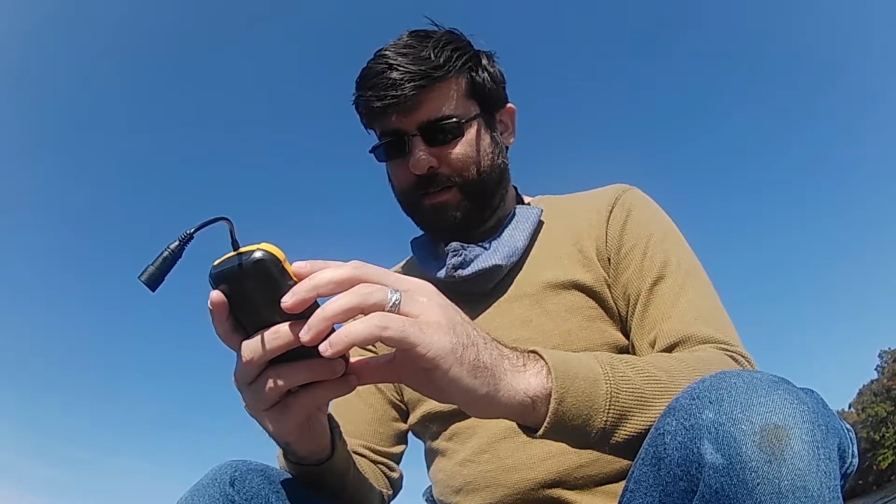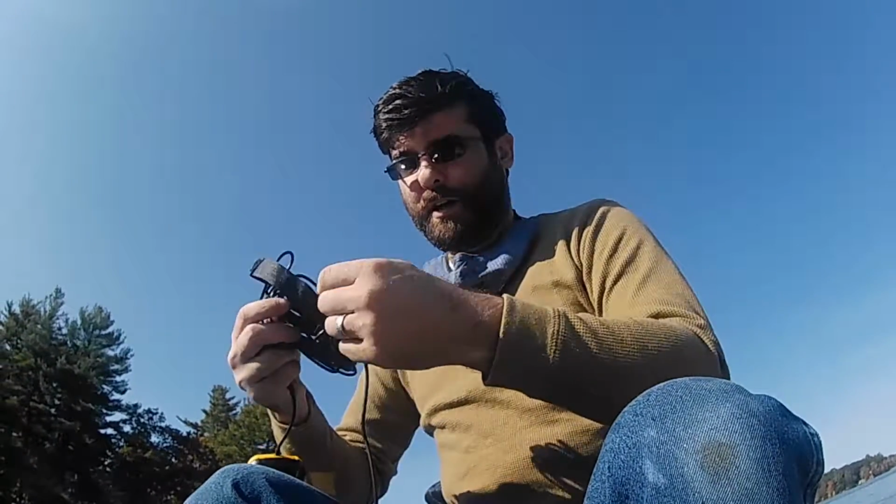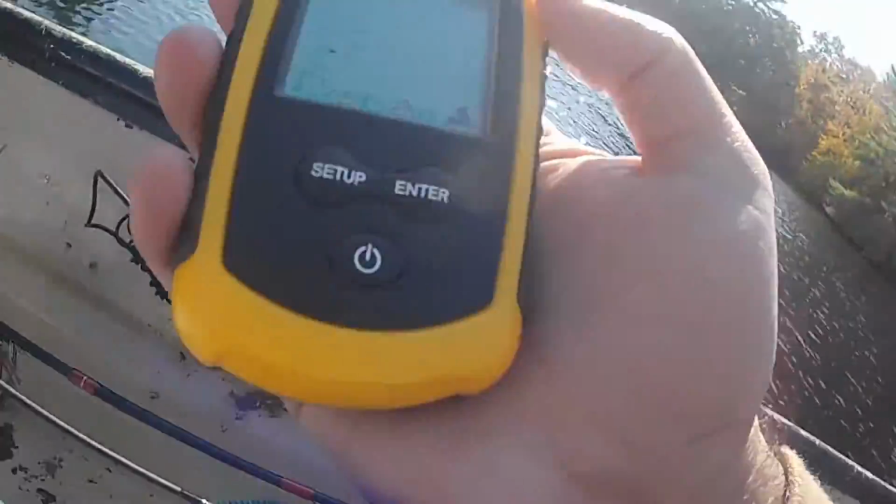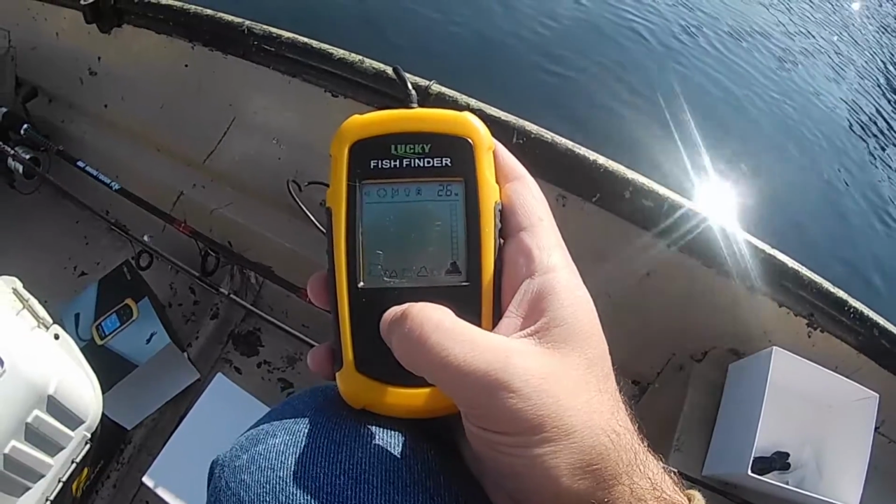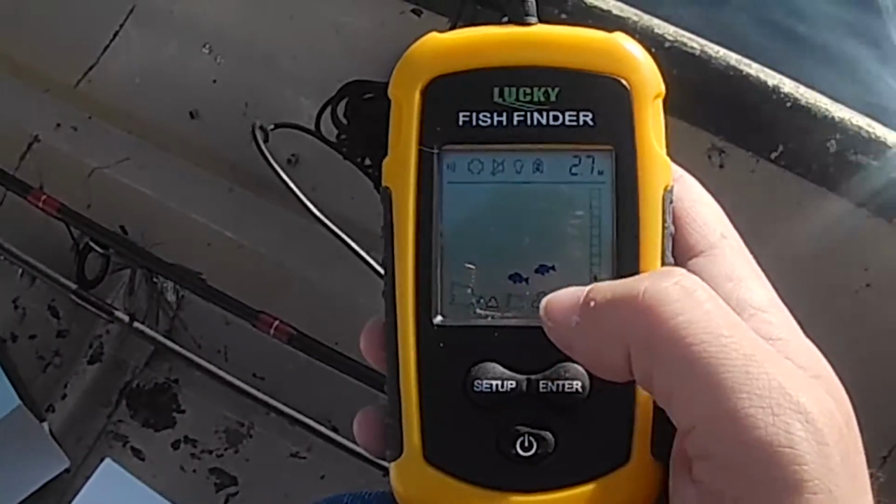Let's see here. I'm gonna get some line out so I can put this in the water a little bit. Now I'm gonna see if I can change this over. Oh, look, there's some fish. All right, so we're marking some fish.